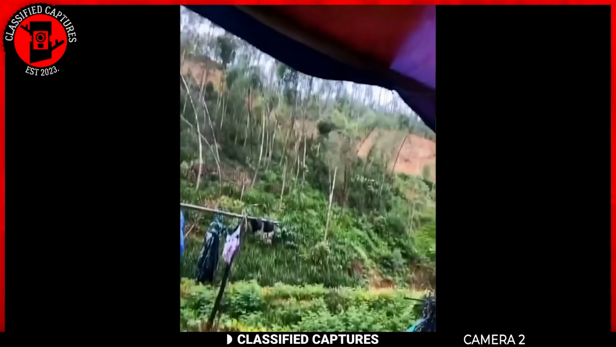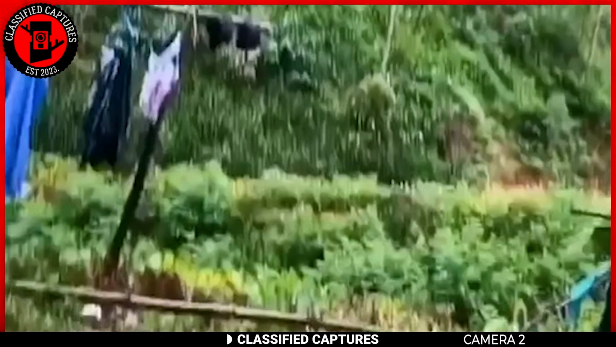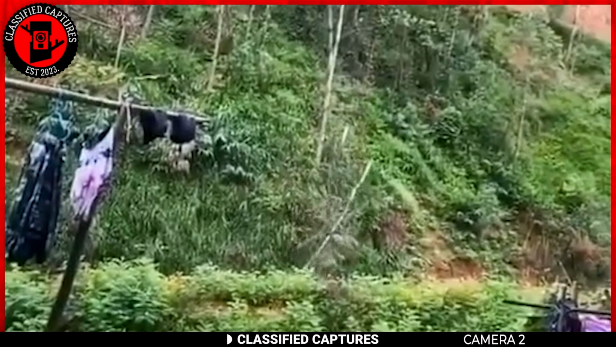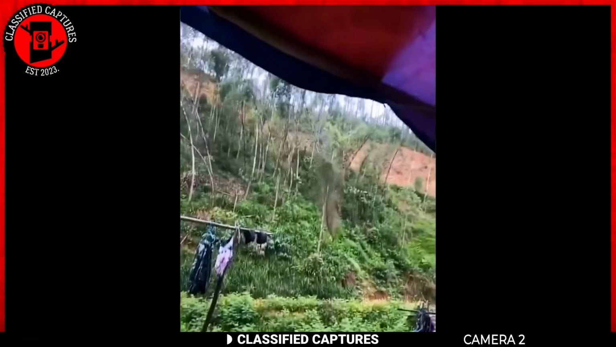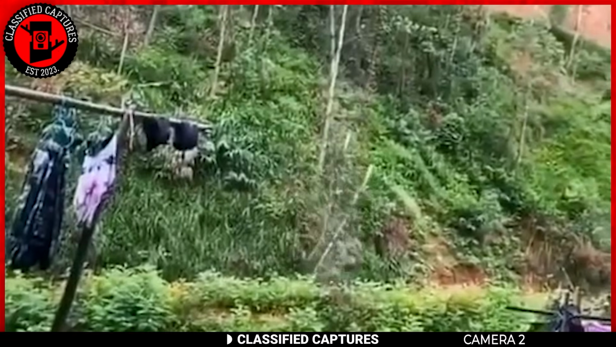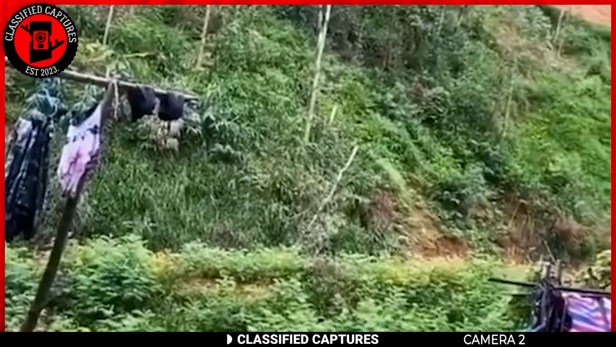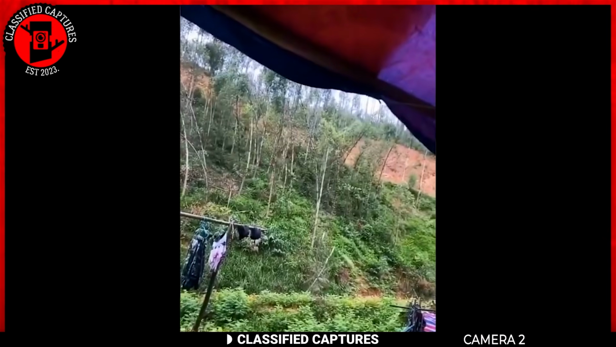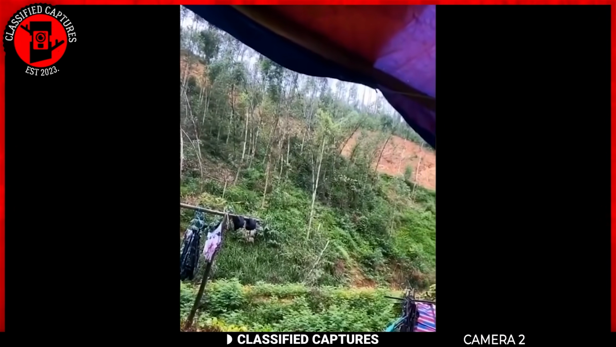In the dense forests of a remote village in Peru, a peculiar incident unfolded, captured on camera for the world to witness. A tree branch, seemingly severed by an unseen force, fell to the forest floor. One might initially dismiss it as a natural occurrence. The local villagers hold a different perspective.